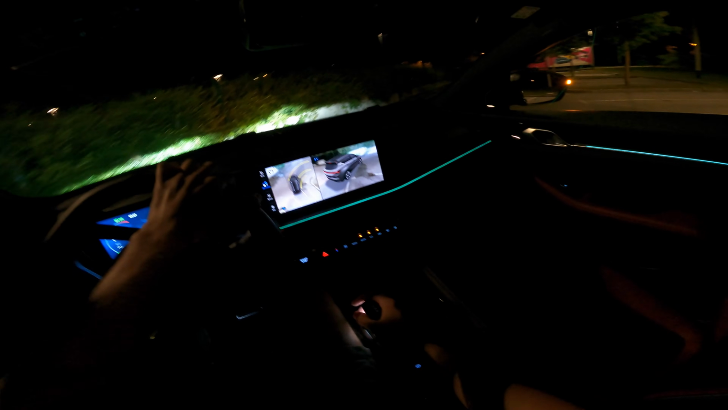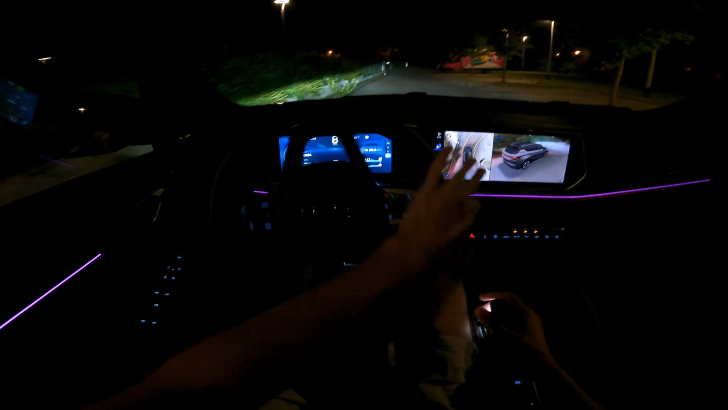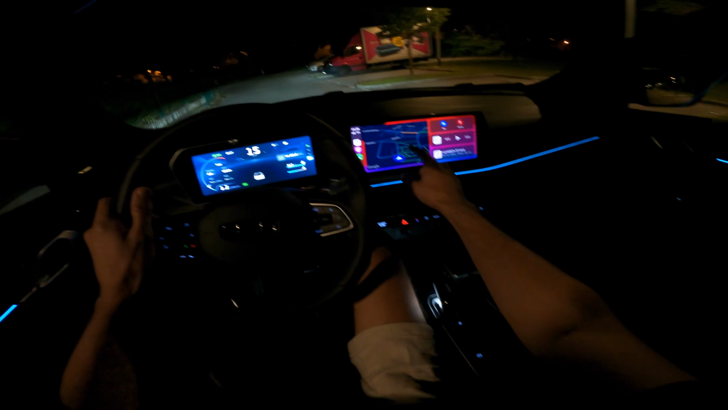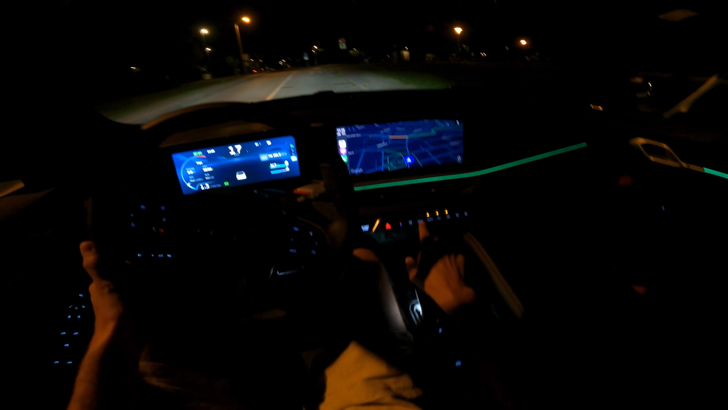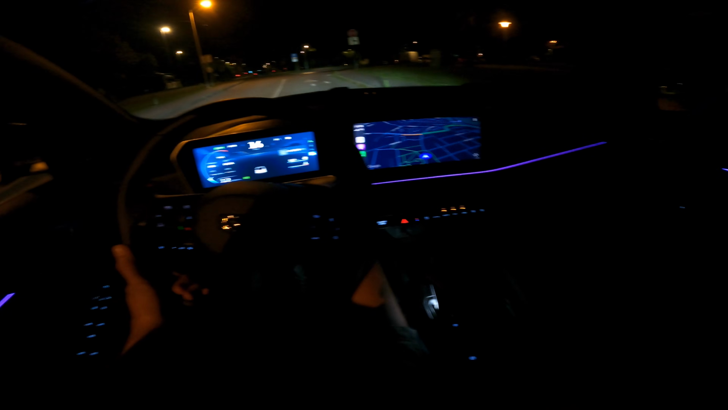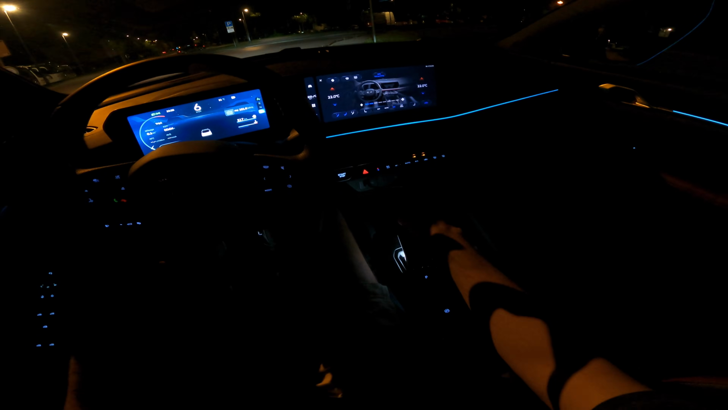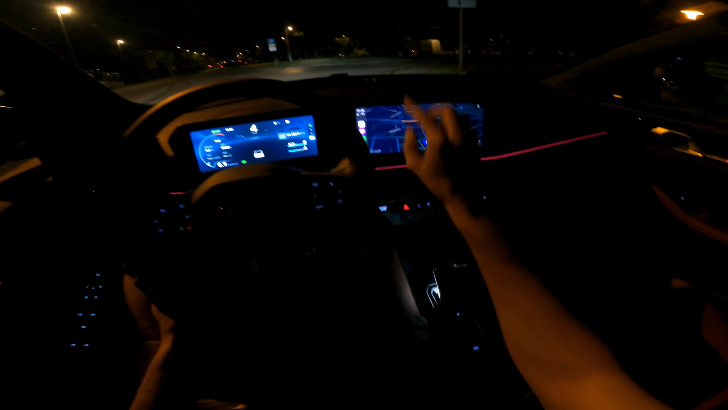Now I have reset the fuel consumption, so we'll see the fuel consumption on the test. Okay, I'm just gonna put a huge full screen navigation here. You can see here excellent resolution of the cameras, and there's a 3D view as well. So I'm just gonna increase the temperature. It's a bit cold. Okay, this goes away, but you can press there.